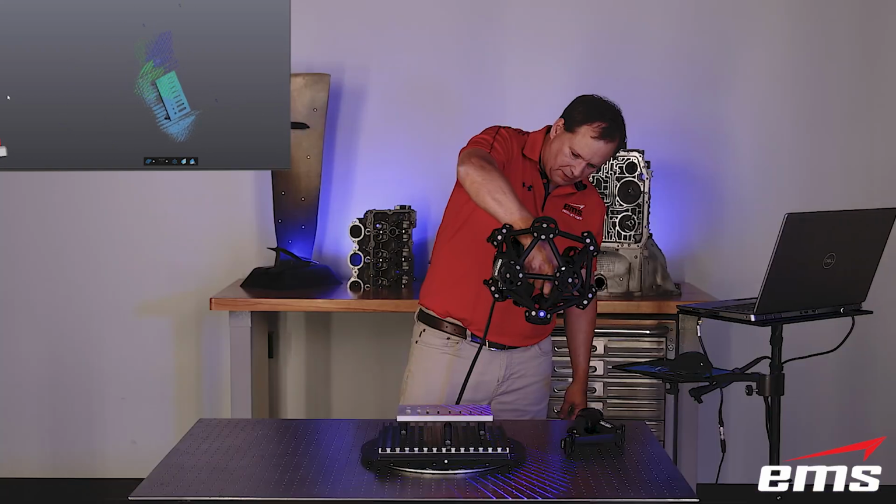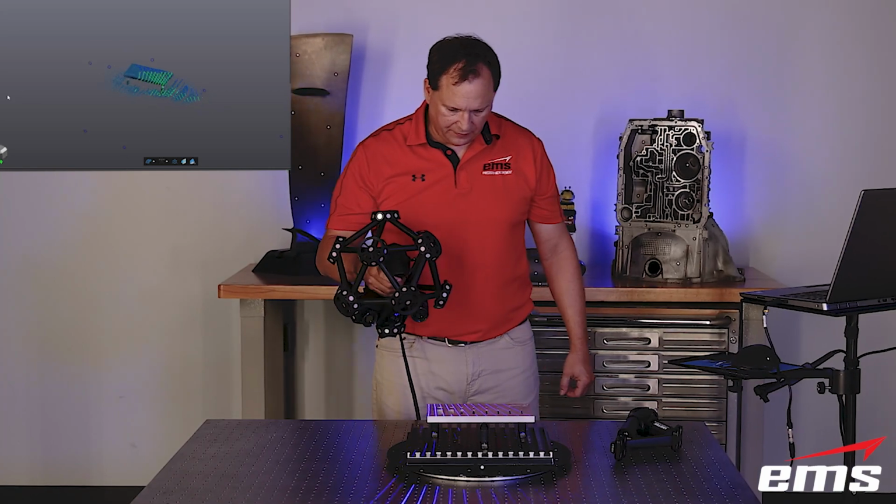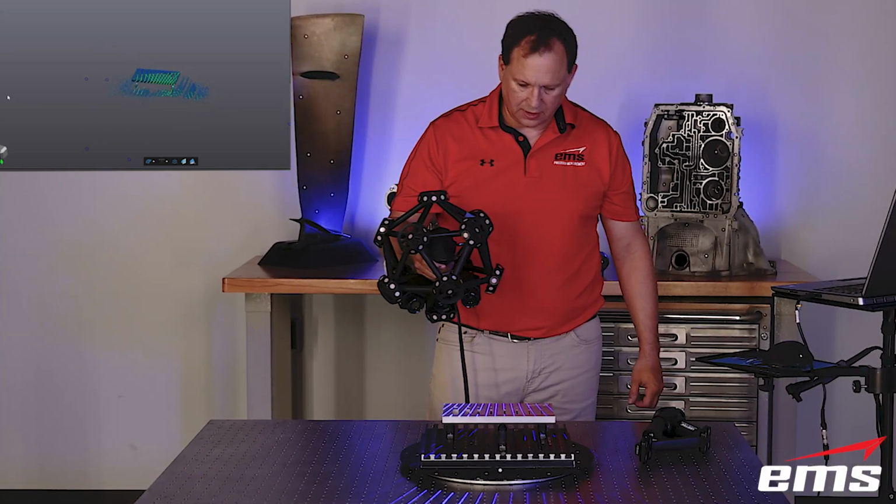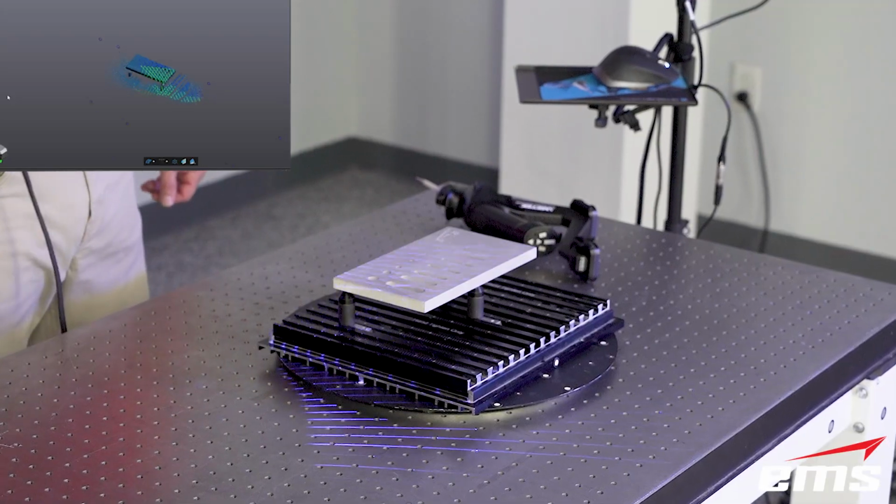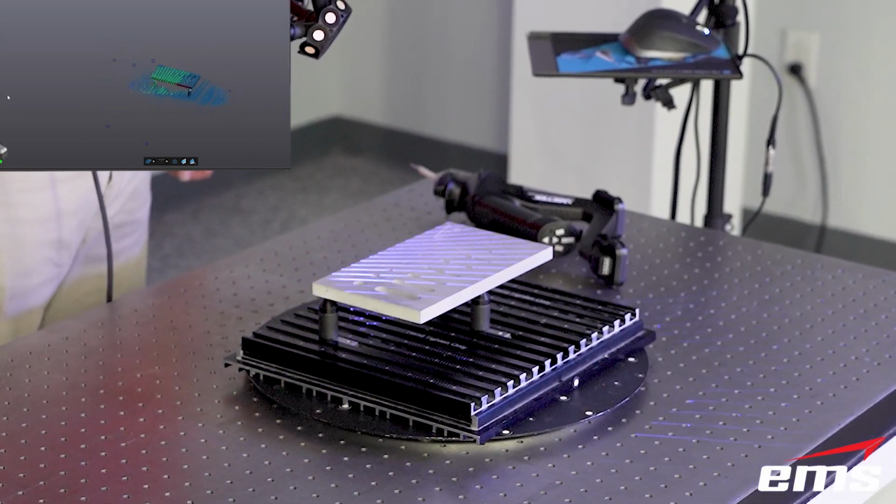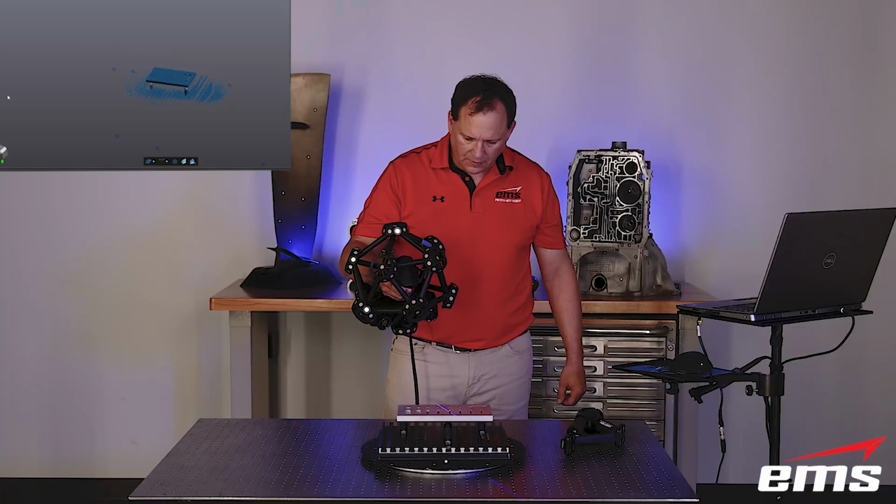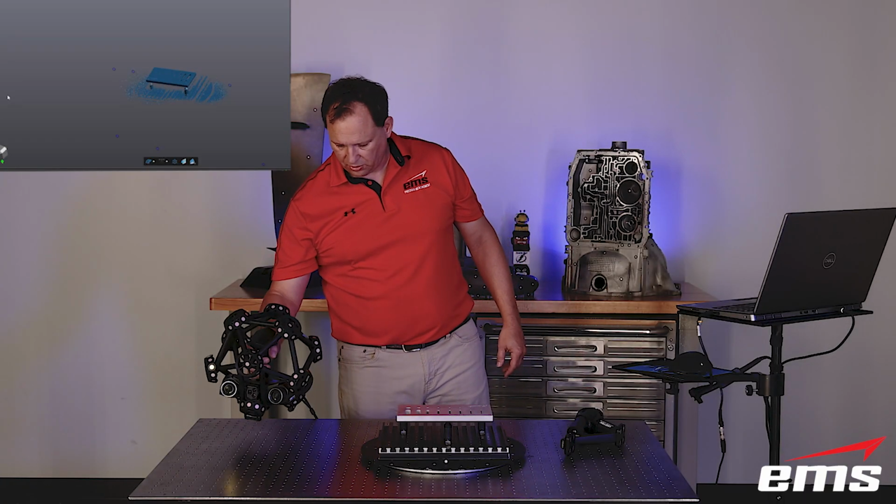The MetraSCAN works completely different, and again, if you want to see videos on how each system works, I encourage you to check out those links in the description below. But we'll again just move around the part, scan everywhere we can, and also use that single line mode as a second step to try to get into all the data.